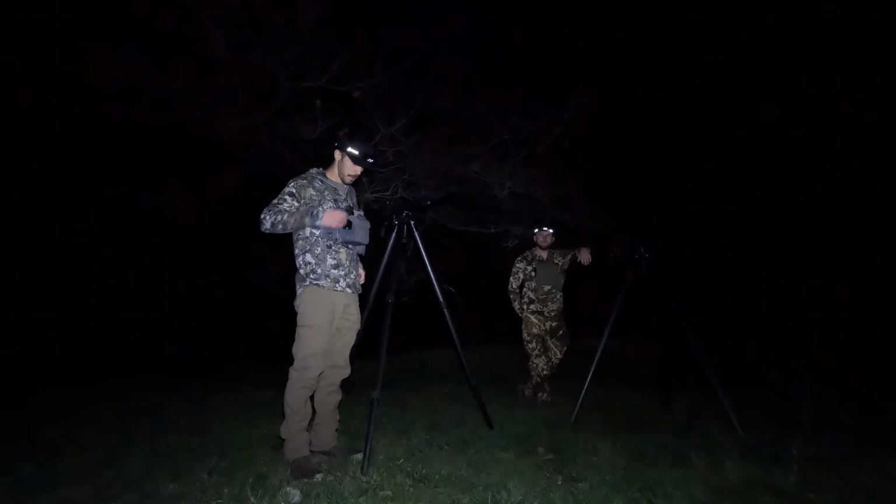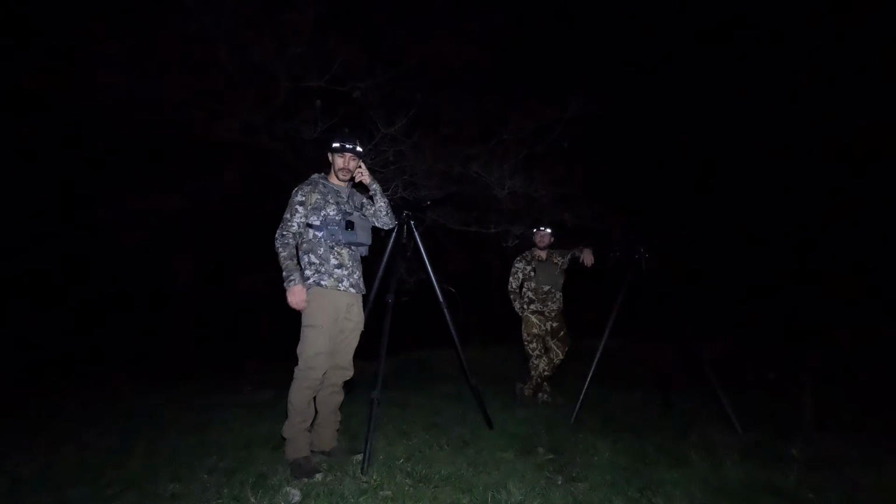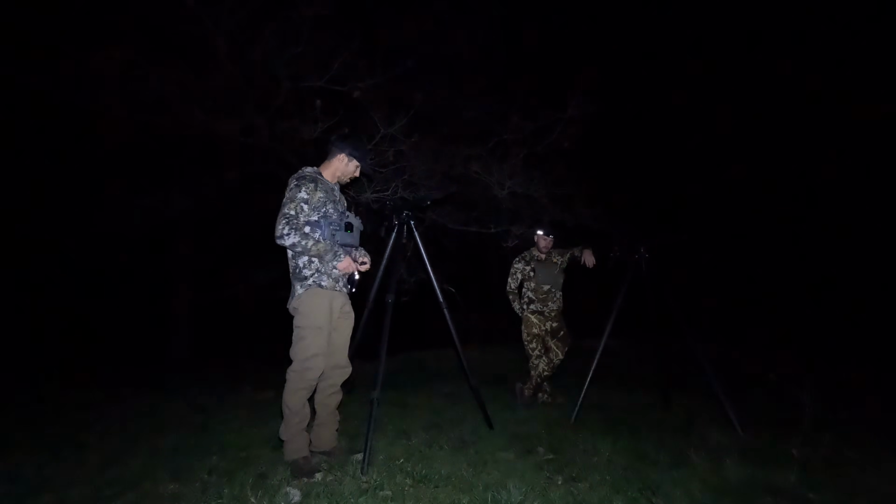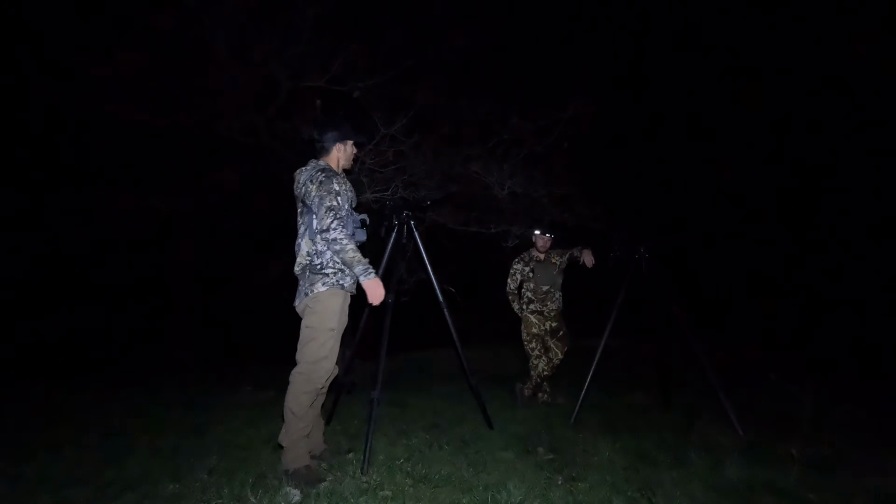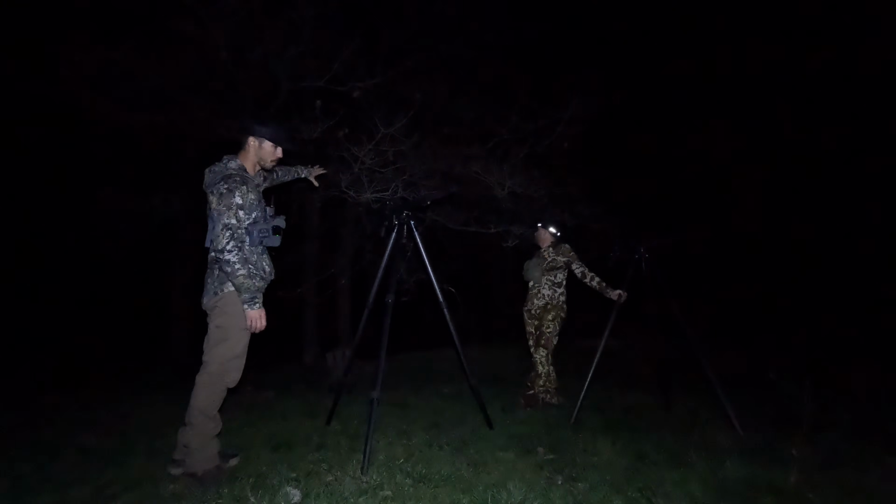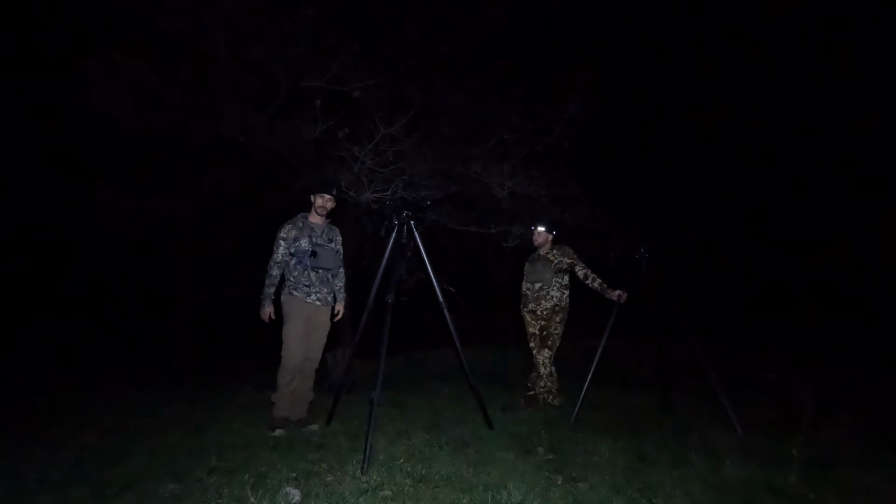Okay guys, so the stand didn't work out. We're still standing here where we started, but we are just going to show you guys why we set up the way we did, even though the stand didn't work. I'll step out of the way. You can see the trees and stuff behind us. It's a little patch of timber behind us. We're standing in front of these trees, of course, to block our silhouette.